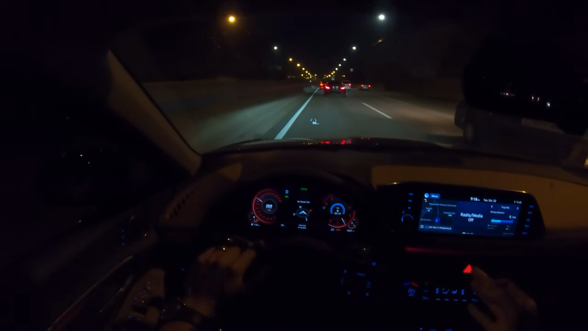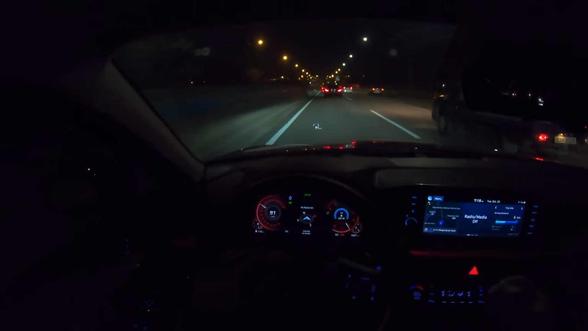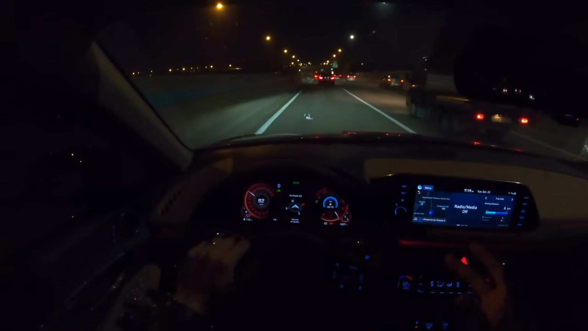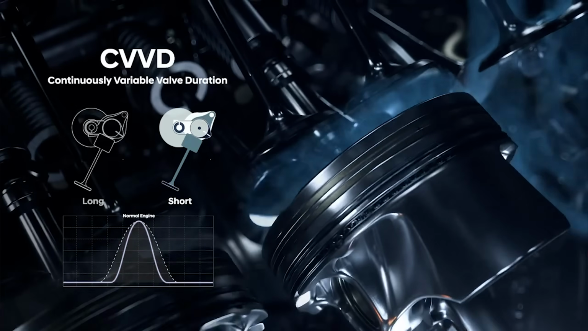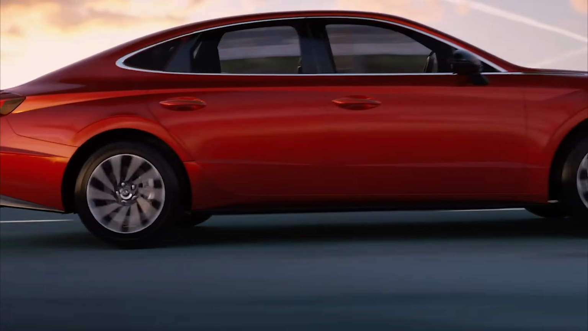It's got only a 1.6-liter turbocharged gasoline engine, so it doesn't make any loud noises. I don't think they have put in any sound generator, but it drives quite a bit better compared to the 2-liter gasoline engine. Although this engine makes only 180 horsepower, that's 20 more horsepower than the 2-liter gasoline engine, and about 50 pound-feet more torque. Maybe it's the CVVD valve duration technology, but you feel less stressed out.